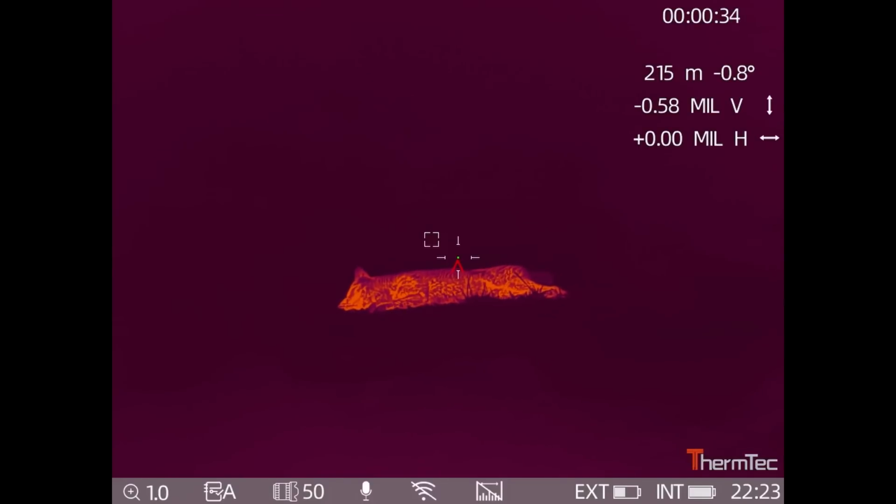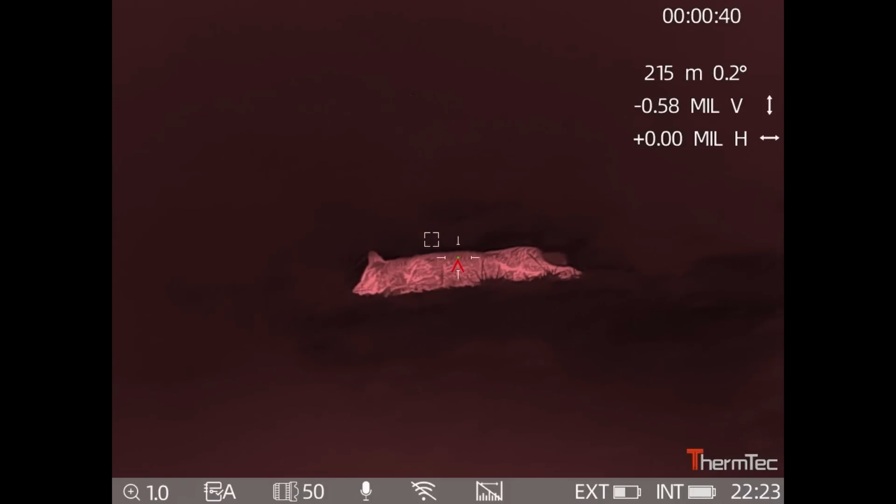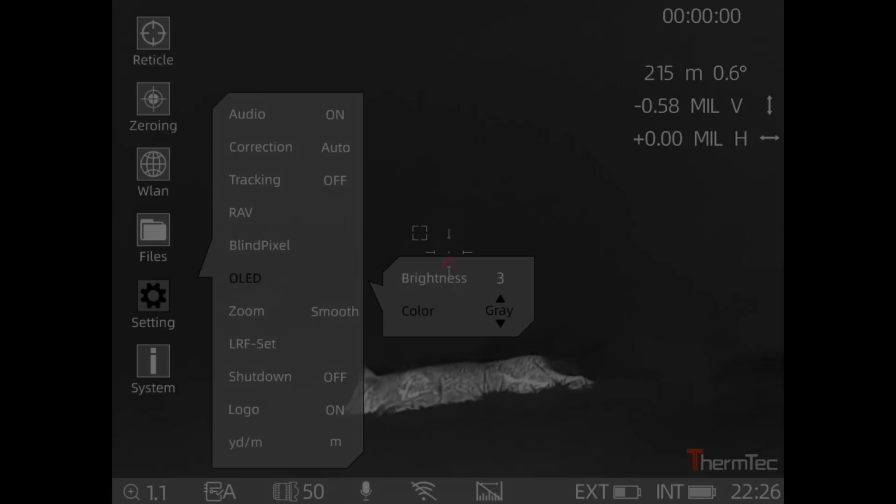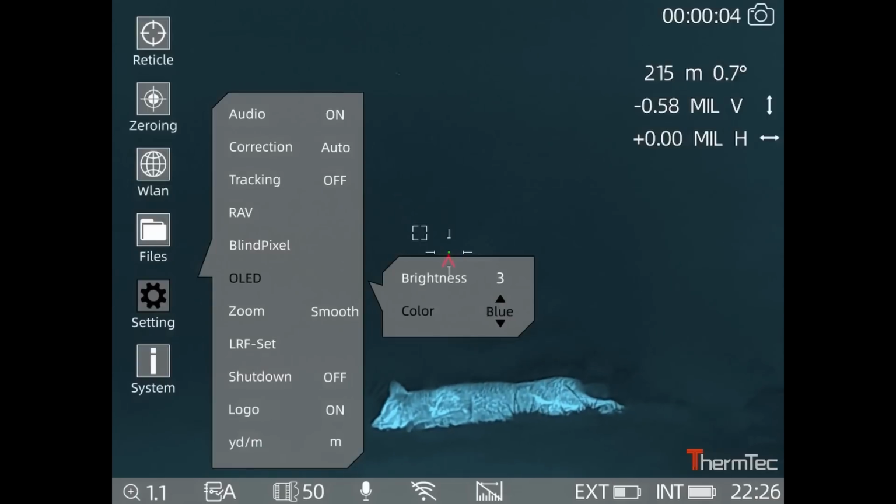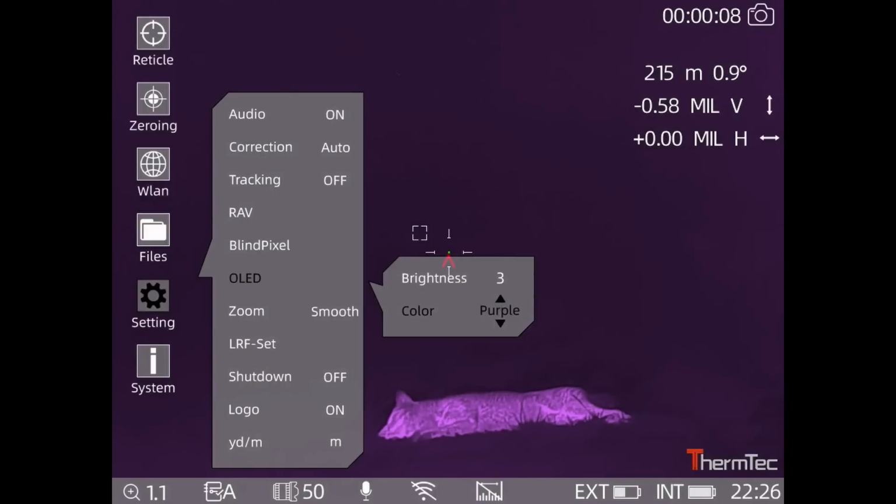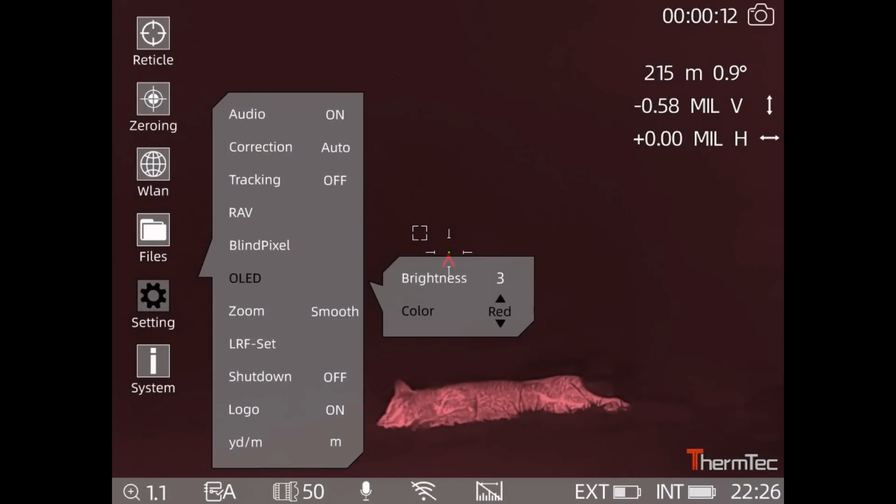And this one is violet. And here we are back at white hot. And here I'll just run through the OLED colours so you can see the difference on each one. I actually like the red one because it helps keep your night vision when you take your eye away from the scope.